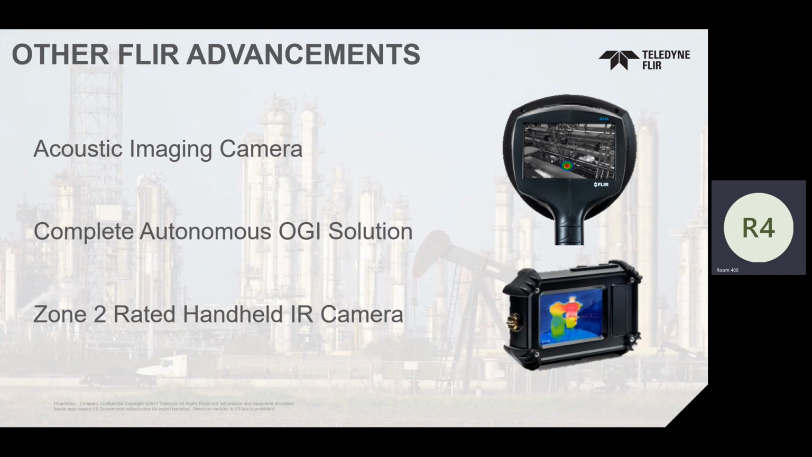If you have a scenario where you need a quick and down and dirty IR camera to go look at mechanical or electrical inspections, there you go. We've got one, super easy. It's a little bigger than an iPhone because of the case. Imagine an iPhone and a really big case. That's about the size of the camera and the enclosure that we put it into.